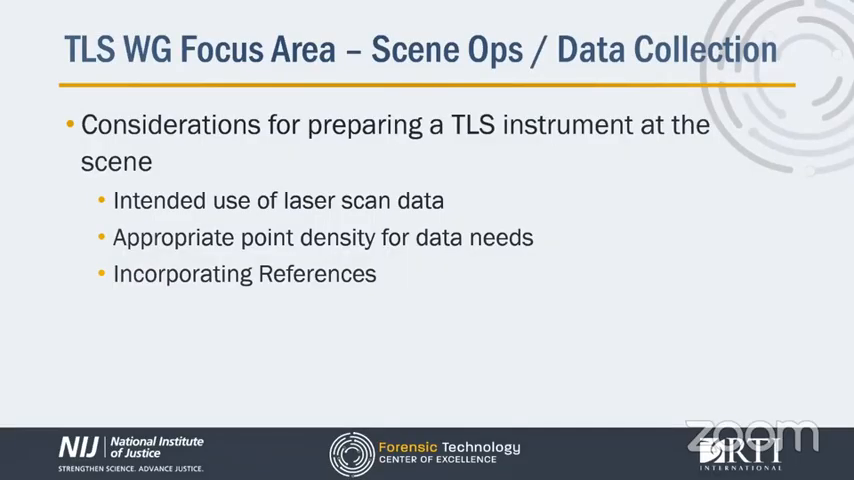For the given intended use, what are the minimum recommended point densities at the measurement location or the area of interest? Do you have or need to use reference objects or reference measurements to validate your data? My strong recommendation is yes, you do. So depending on what you're actually trying to do or trying to get out of your data, that's going to dictate the necessary instrument settings and area to be scanned.